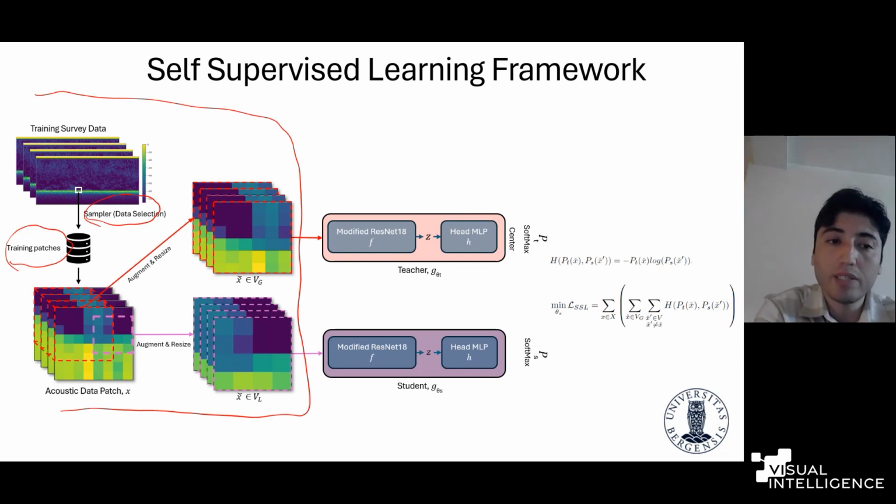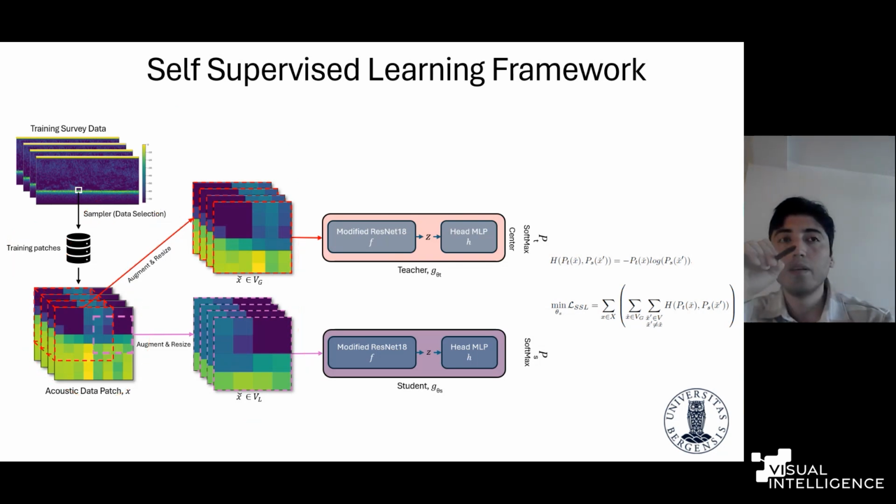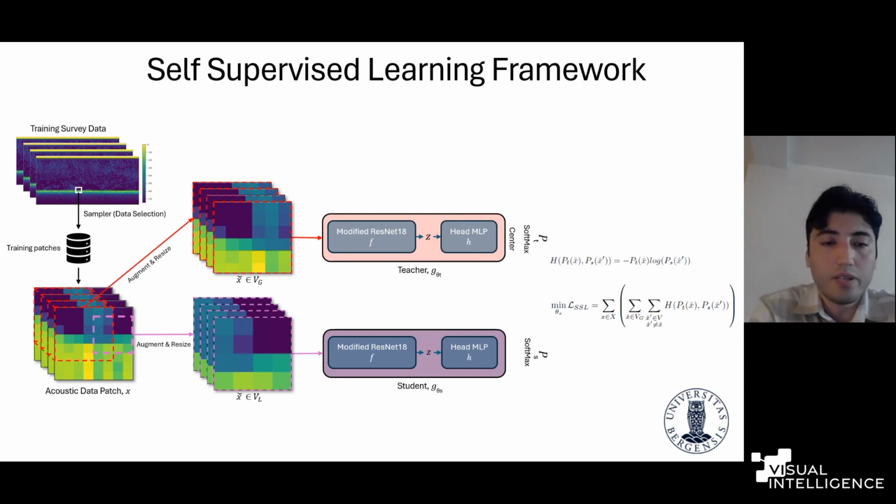And when we have our patches, for each patch X, we extract multiple crops, local and global crops. And this illustration is for one pair of crops, one local and one global. But for each patch, we extract several crops. And the difference here is that the teacher network accepts only global crops here. And the student one can take any kind, it can take local or global.